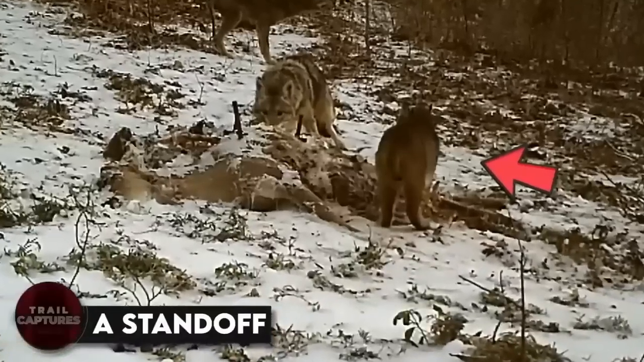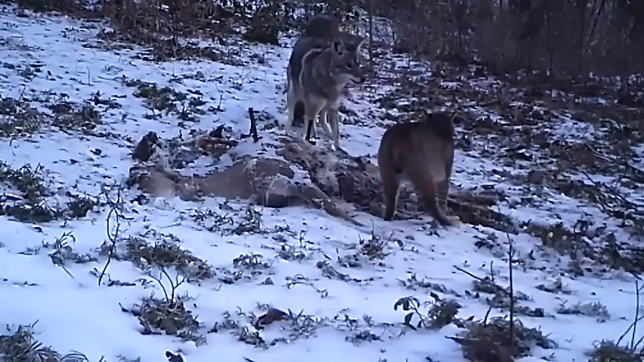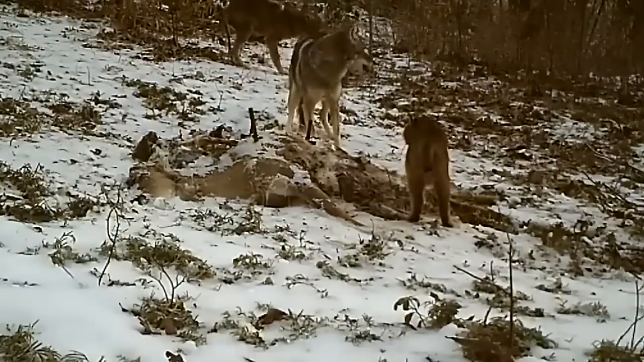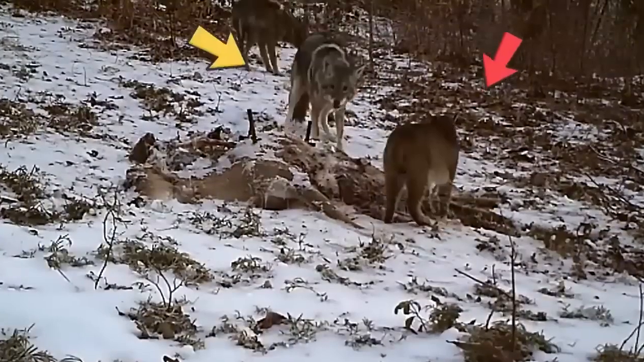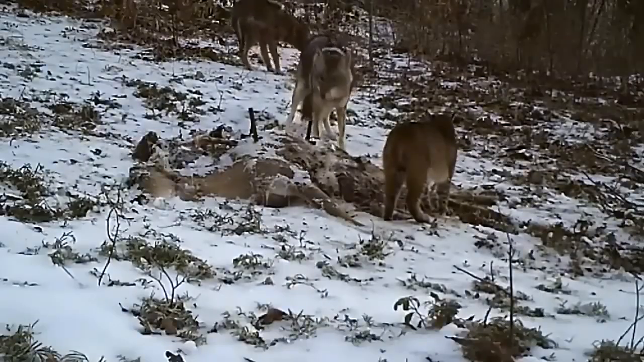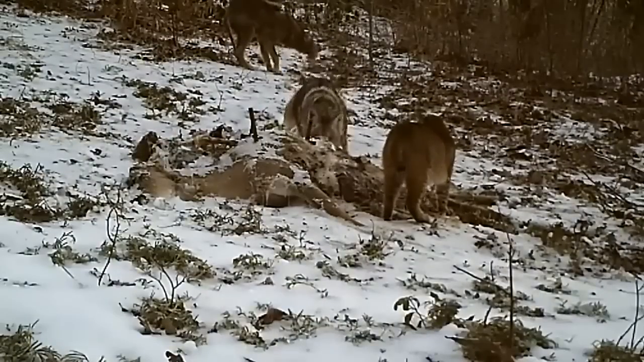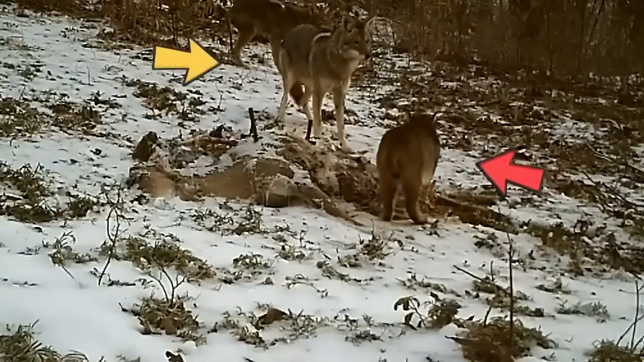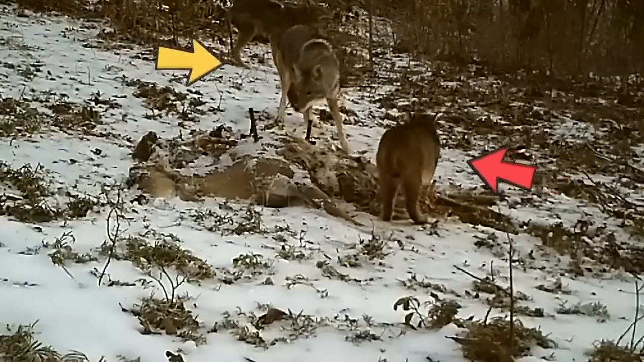A standoff. In this clip, we see a rare and intense standoff between a coyote and a bobcat captured by a man's trail camera. The footage shows the two animals facing off, with the coyote appearing to be on the defensive as the bobcat advances. Despite their similarities in size, the bobcat wins the standoff and the coyote eventually retreats.